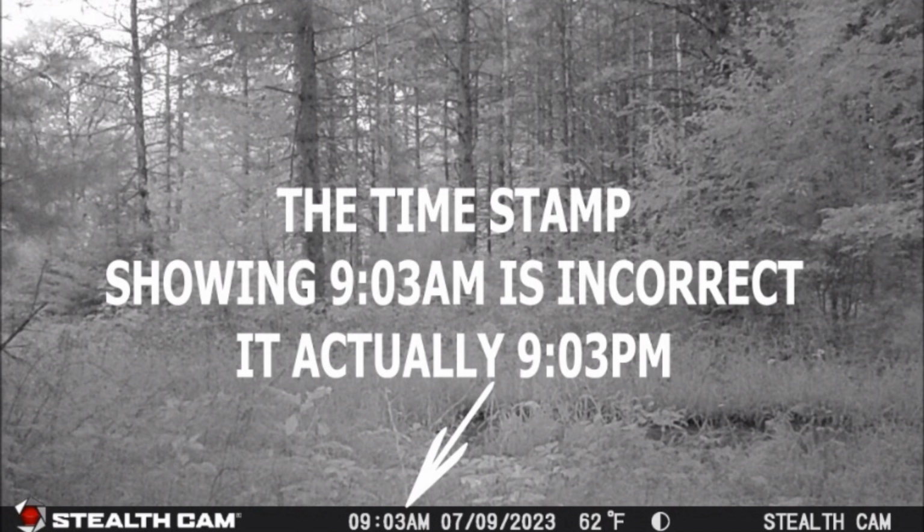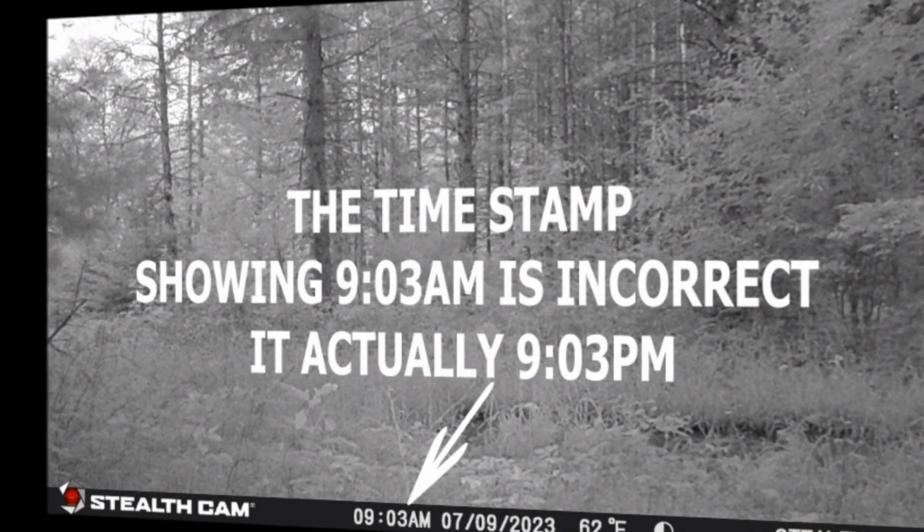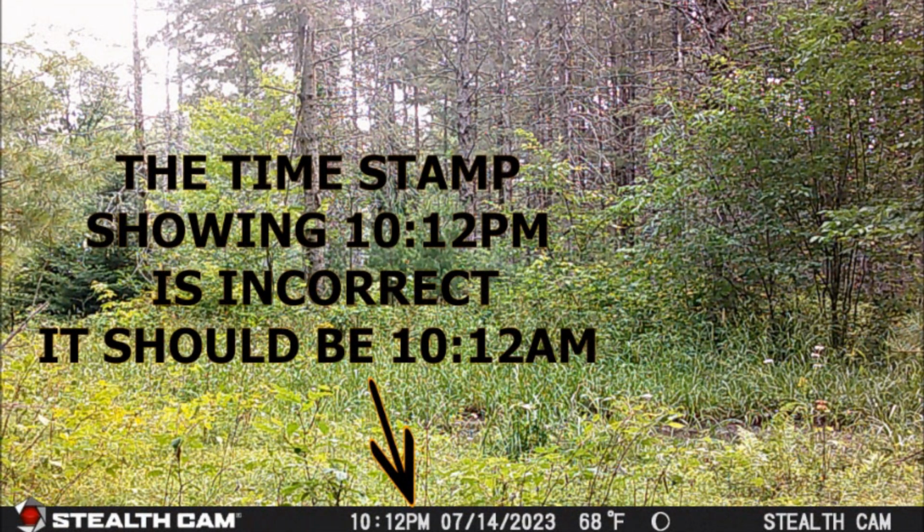waterhole. Now, don't forget I had goofed up the AM and PM timestamp on this trail cam. When the timestamp shows AM, it's actually PM. And when it shows PM, it's actually AM. Now, just keep that in mind when viewing these trail cam photos from the Waterhole area. Just remember, flip-flop the AM and the PM for the Waterhole trail cam. The other trail cams are set correctly. I apologize for this inconvenience.